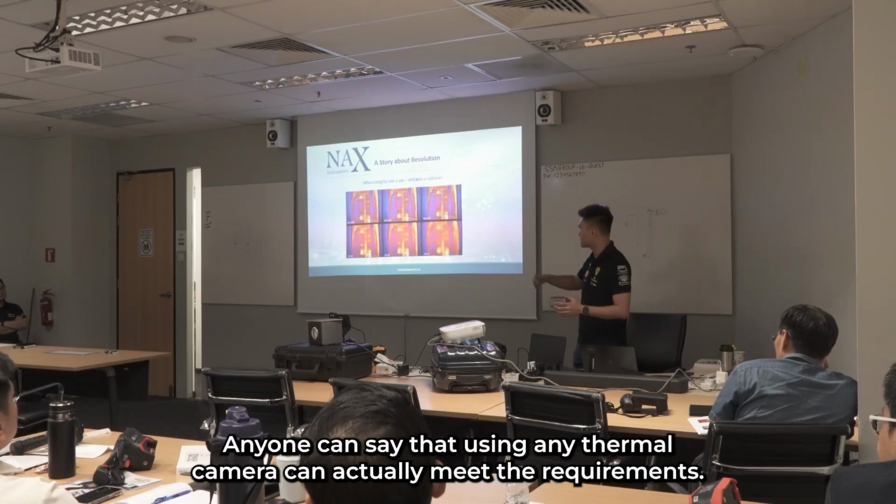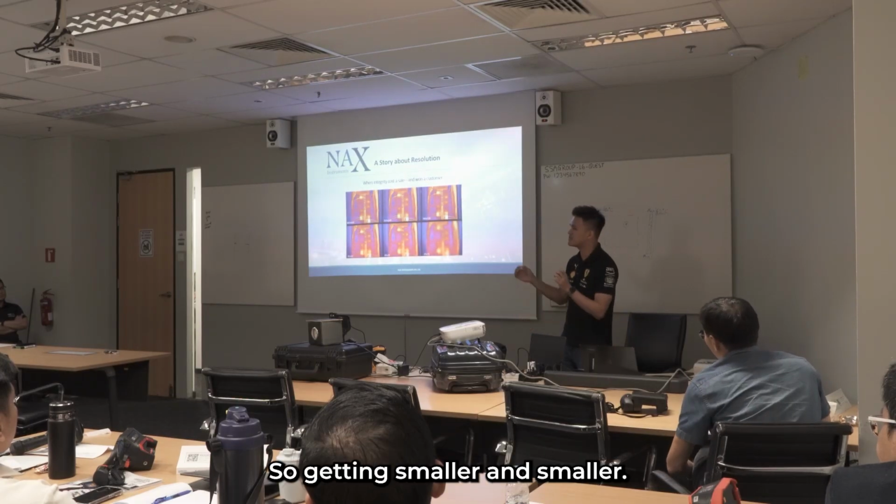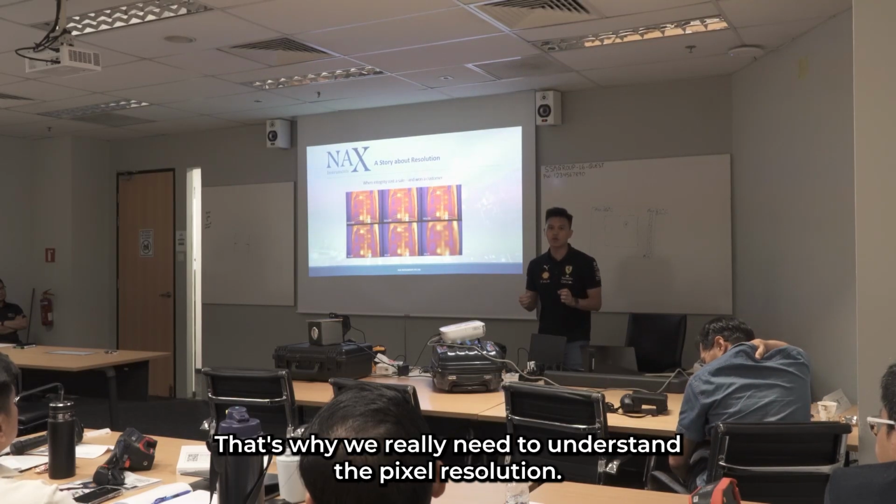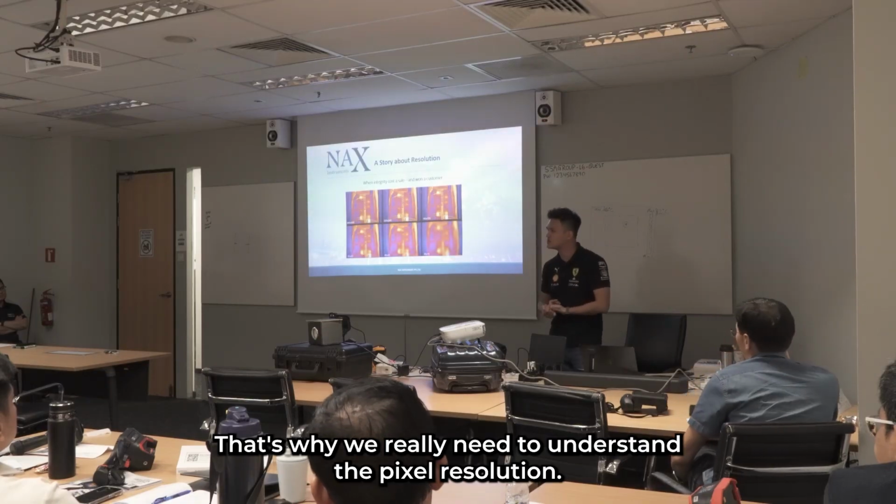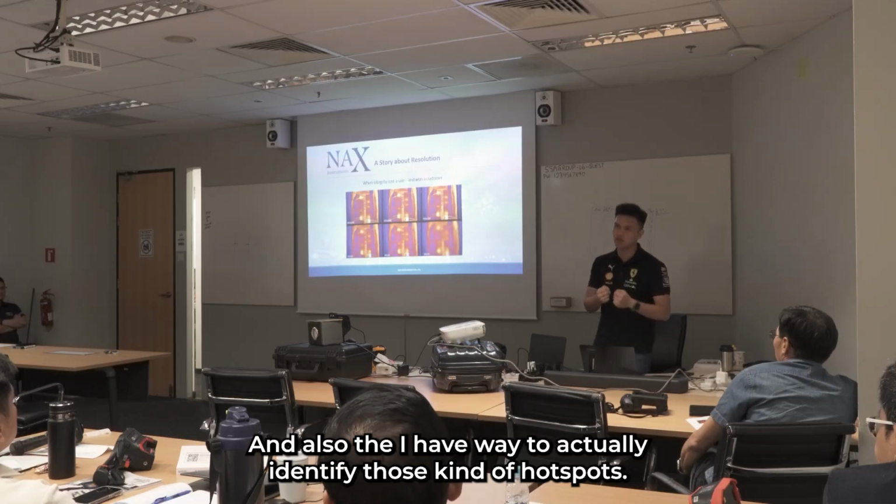Anyone can say that using any thermal camera can meet the requirements, but things have been getting smaller and smaller, semiconductors have been getting smaller and smaller. That's why we really need to understand the pixel resolution, what the application is, and also the IFOV, to actually identify those kinds of hotspots.